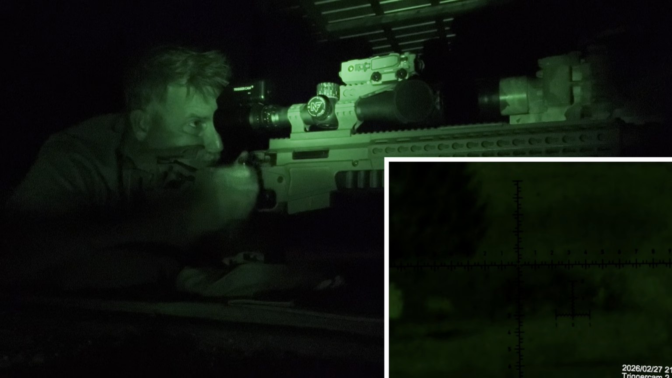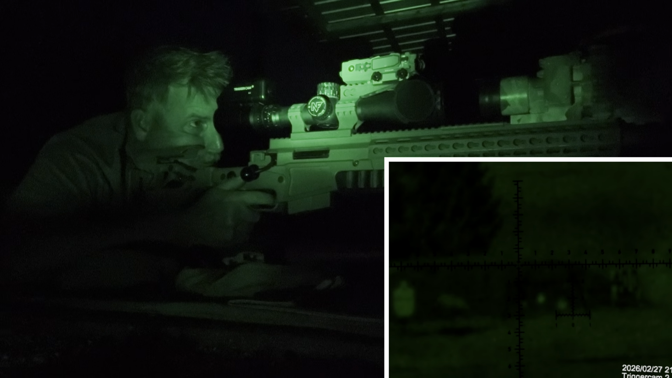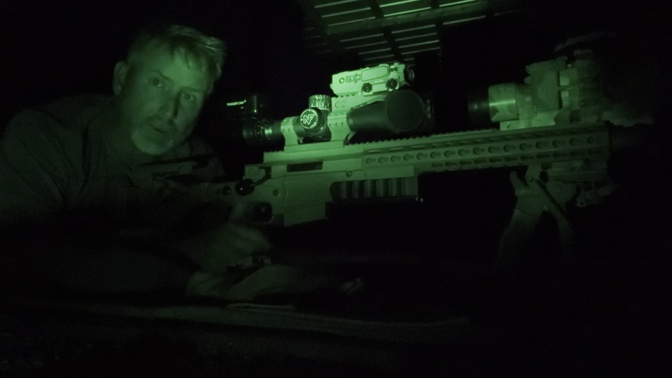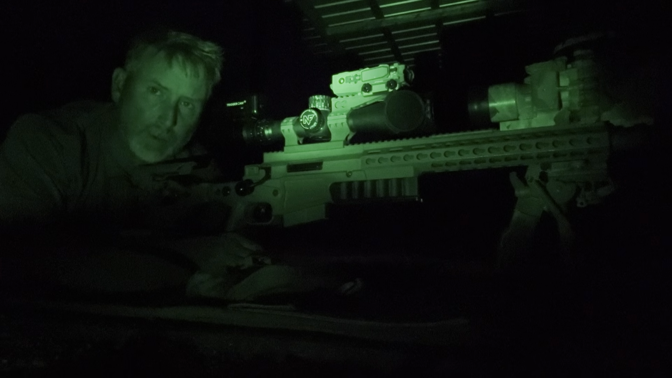There we go. And we got the 4 inch. Very nice. All right, so as you can see at 400 yards, 8, 6, and 4 inch targets on the little know your limits rack right there.